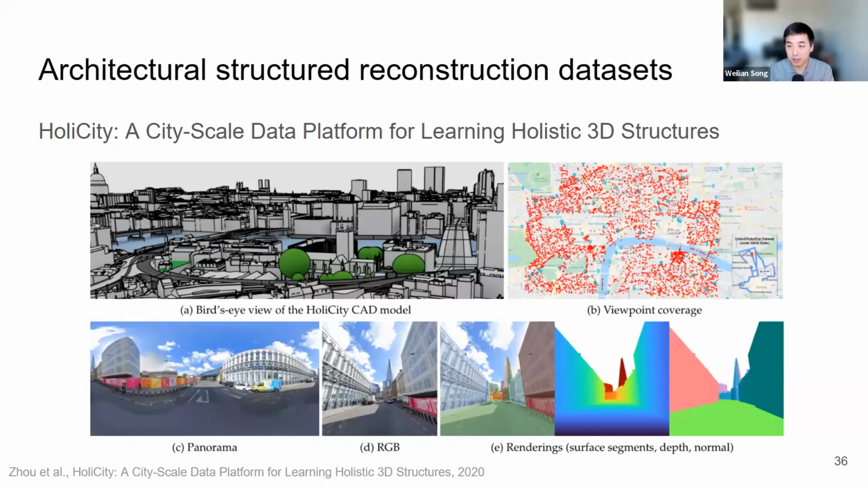And they're aligned in the CAD coordinate system. So you can have street view images at many locations in the city. The CAD models are interesting, although the data set only focuses on the exterior of the building, so there are no details inside. That also unfortunately doesn't work for us.